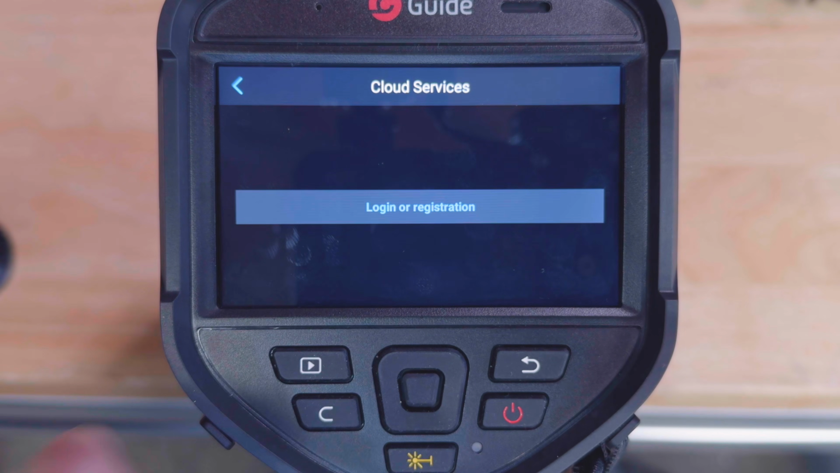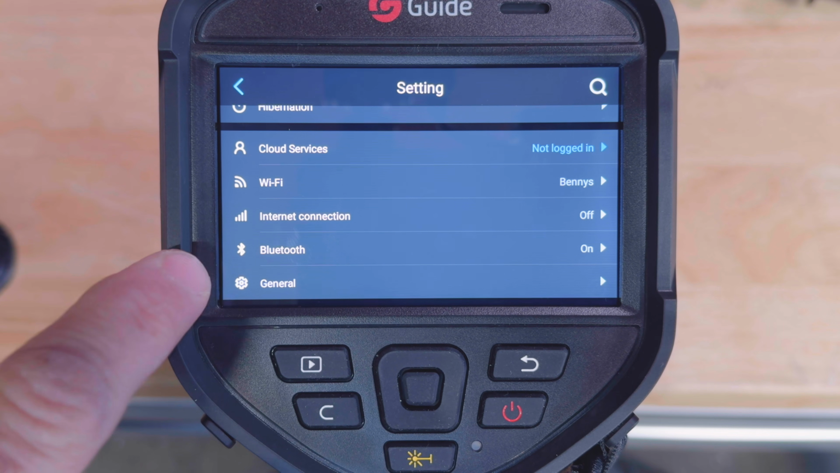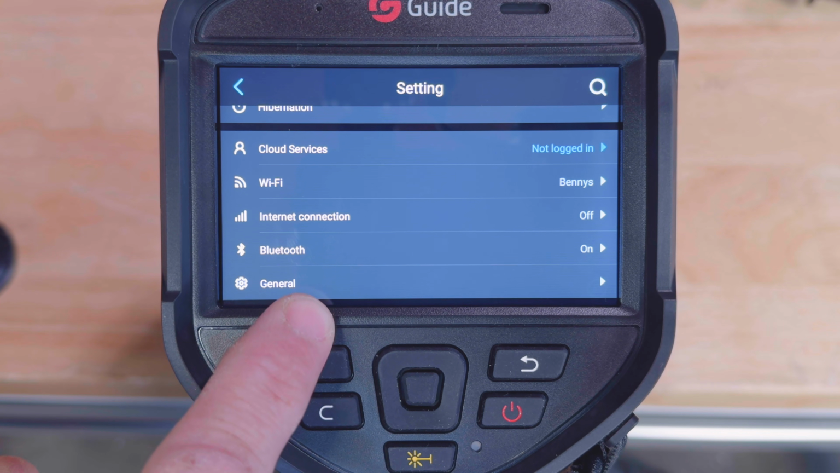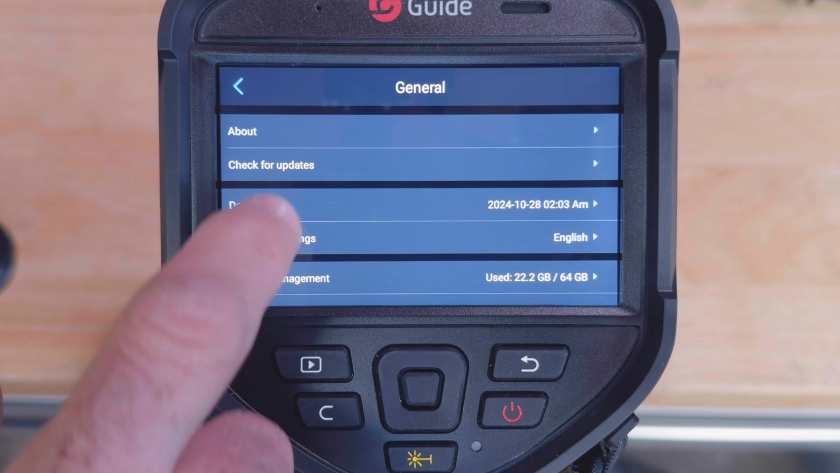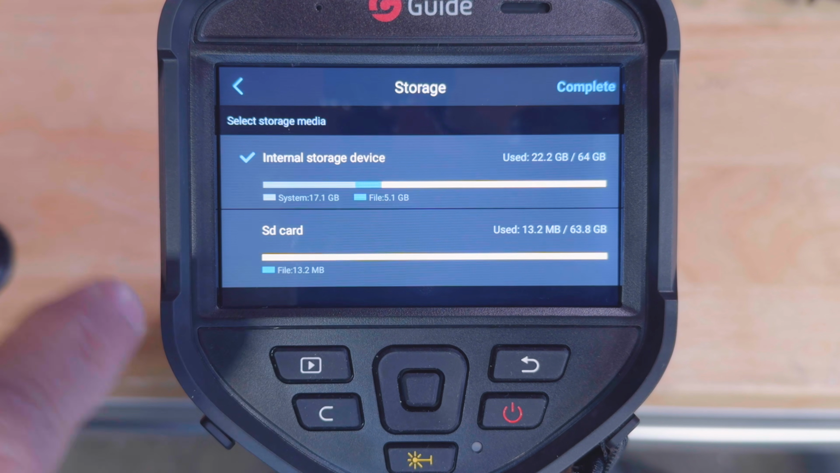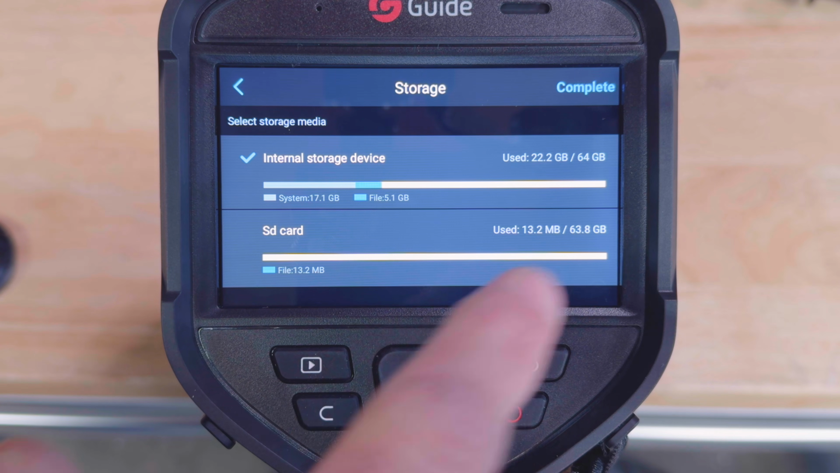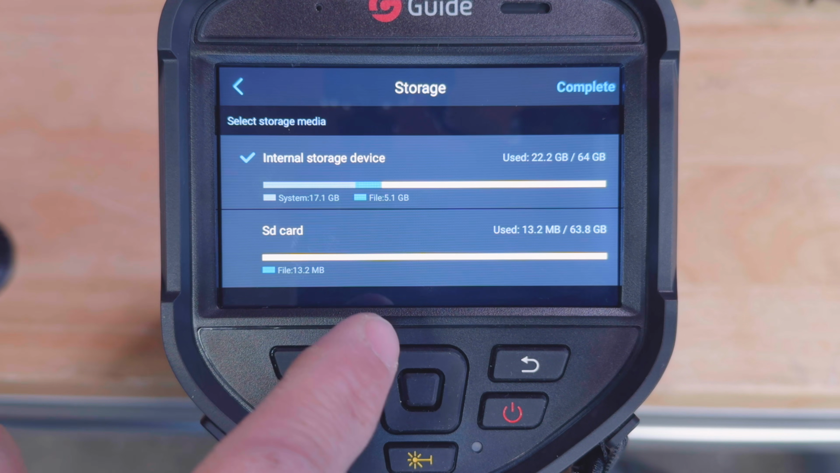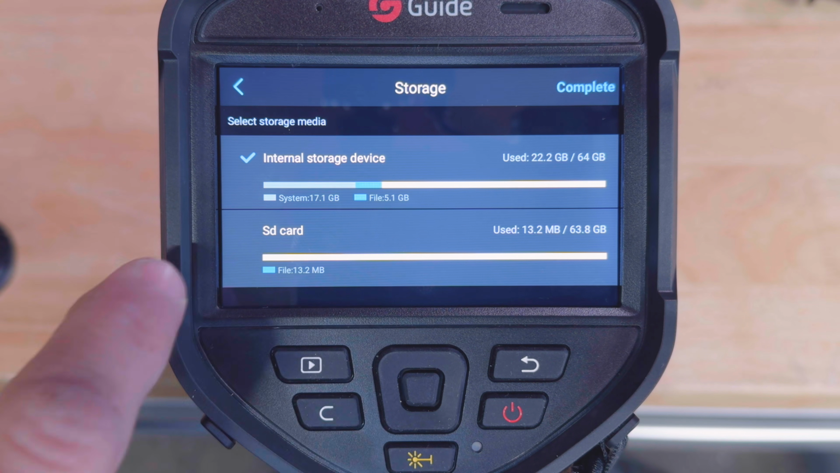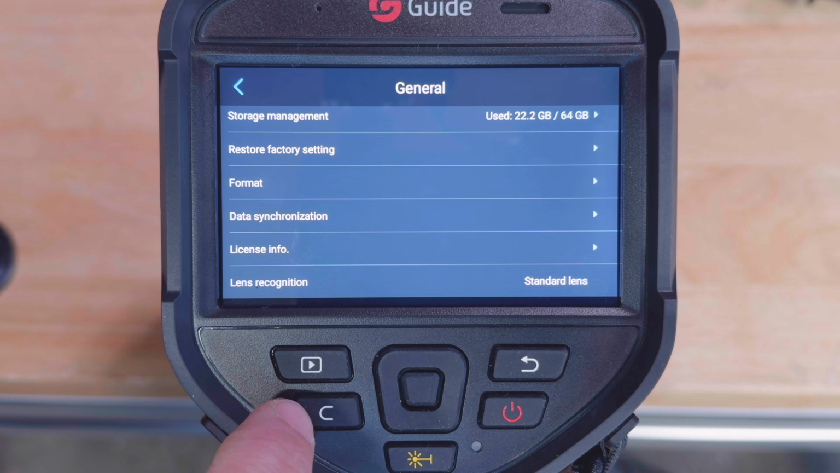I do not have that set up, but you can save to the cloud, Wi-Fi, Bluetooth, more settings, daytime, storage management, internal storage, 64 gigs, and it came with an SD card already installed, the SanDisk for 64 more. Data sync, lens recognition, standard.